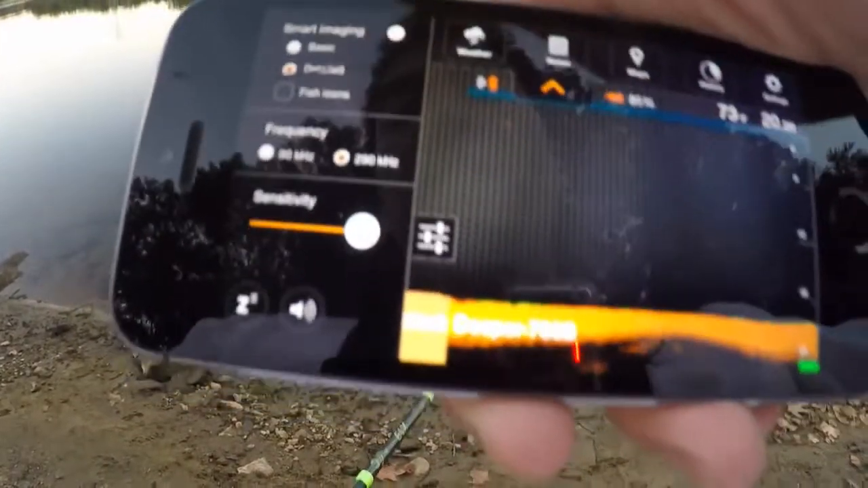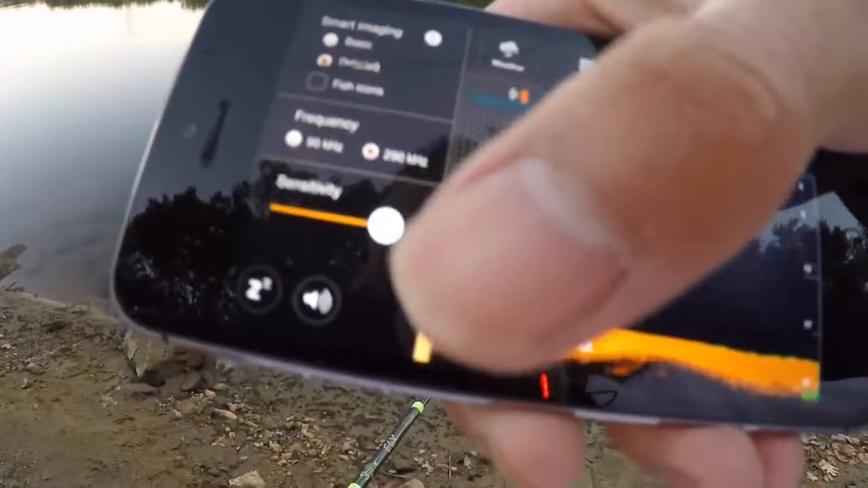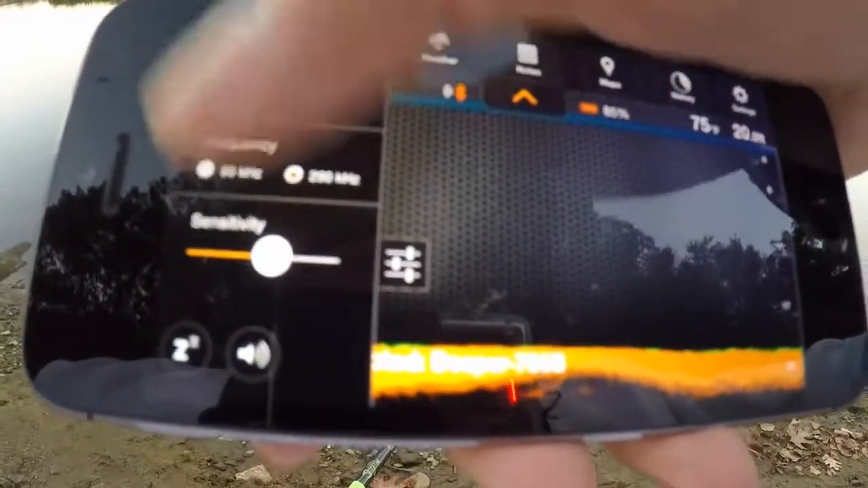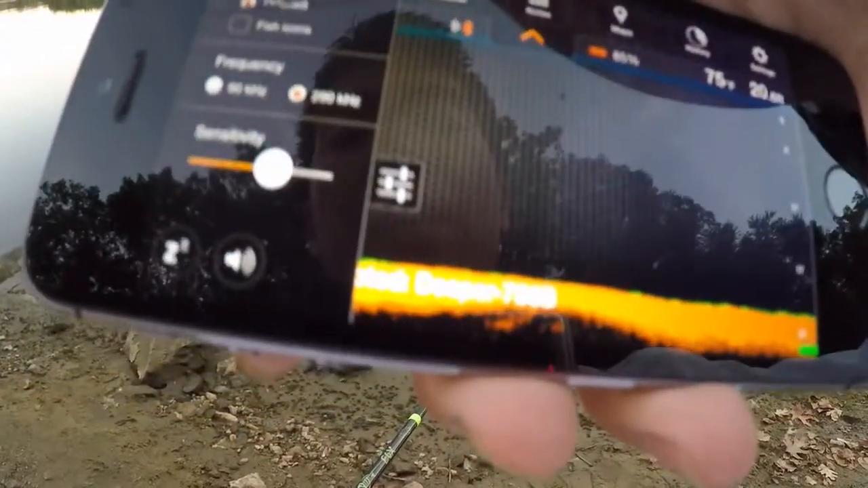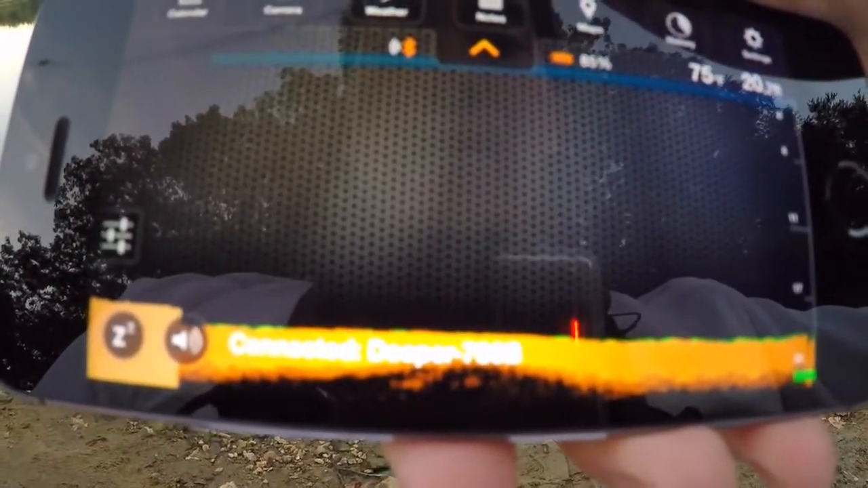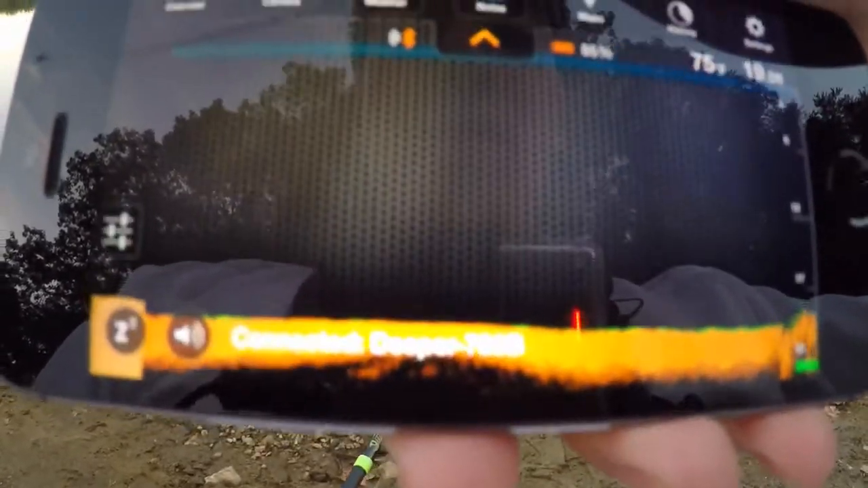Then you have sensitivity. It's at 100 right now. I actually like to take it a little less than 100 to remove some of the clutter, and I'll usually go about 60 to 70 or something like that. So now let's go ahead and close that, and now the bottom is how it was before. Much easier to see what's going on.